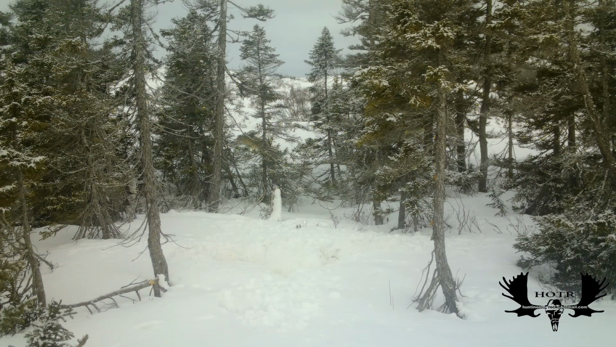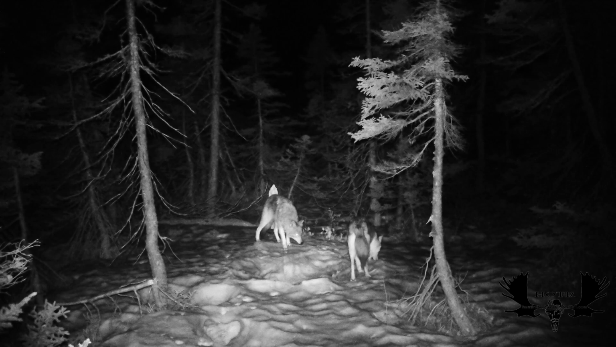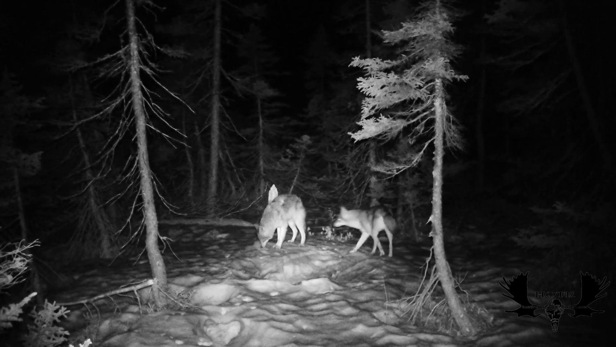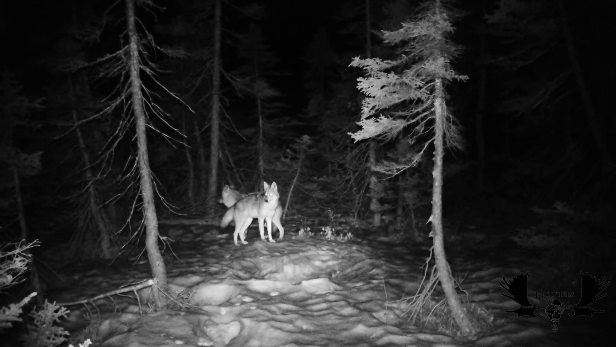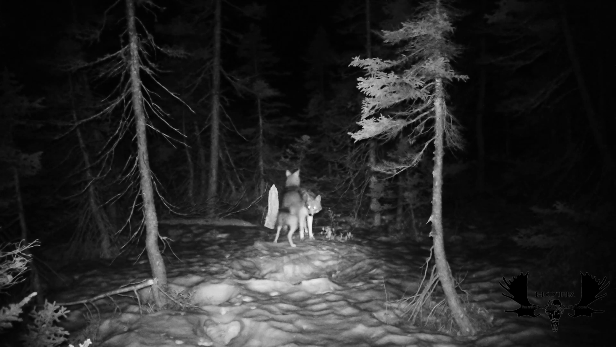Took off running. Something didn't smell right, that's for sure. I don't know enough about coyotes to explain or to tell what's going on here. I can guess, but I really don't know. But it just seems odd that a male coyote is not interested in mating, but it sure looked like the female was trying her best to impress the male, but it seemed like he didn't want anything to do with her. It was kind of strange to me.